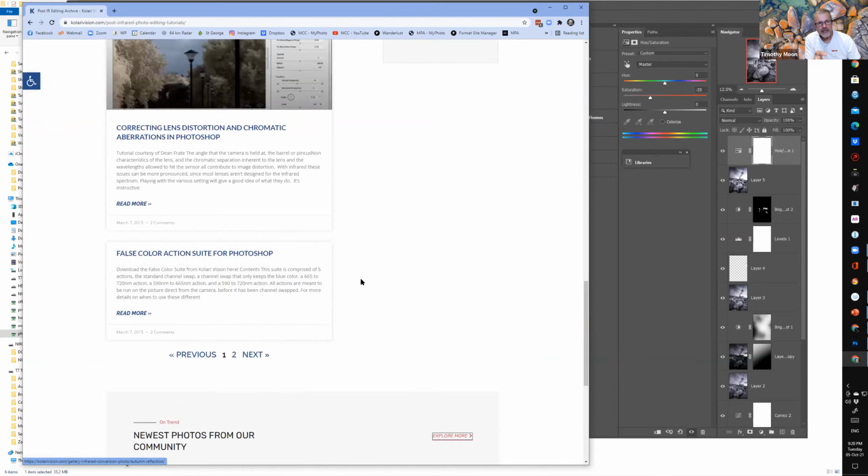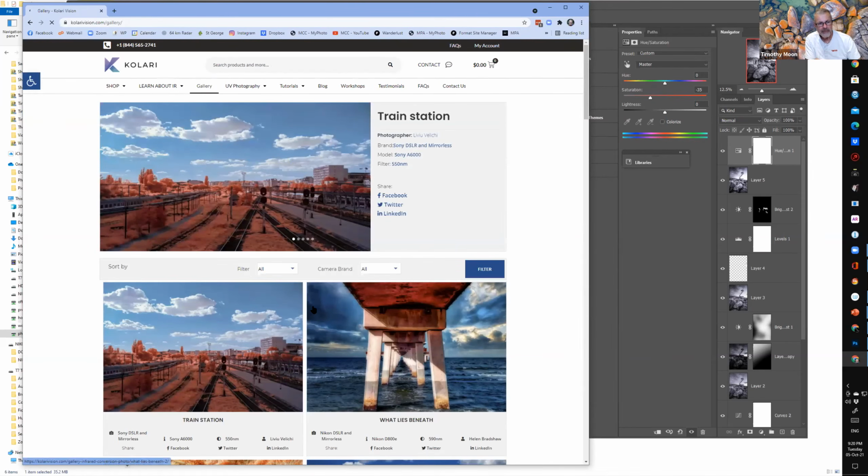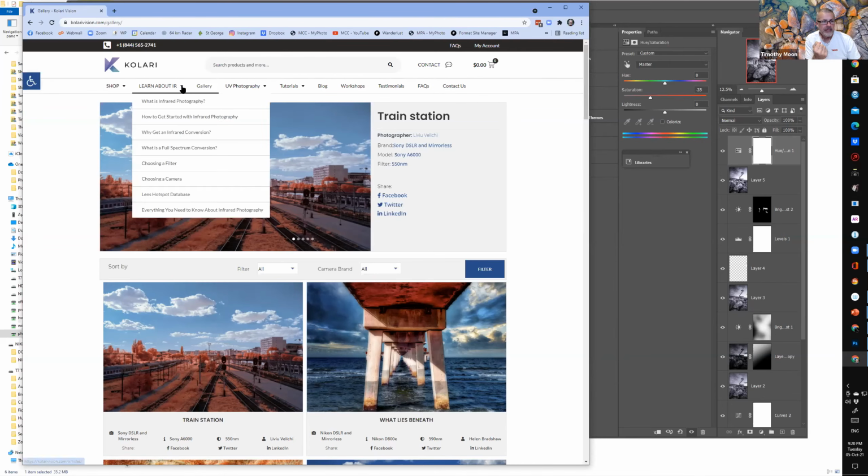So it's got that background information there. It's just got a gallery on its own which shows you what people are doing, playing around with their infrared. You can do workshops, but in the learn about IR is where you've got the other things.